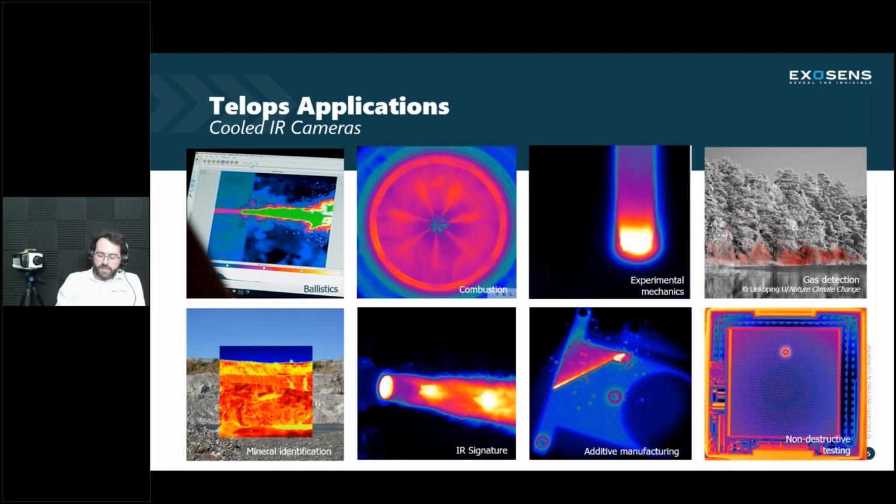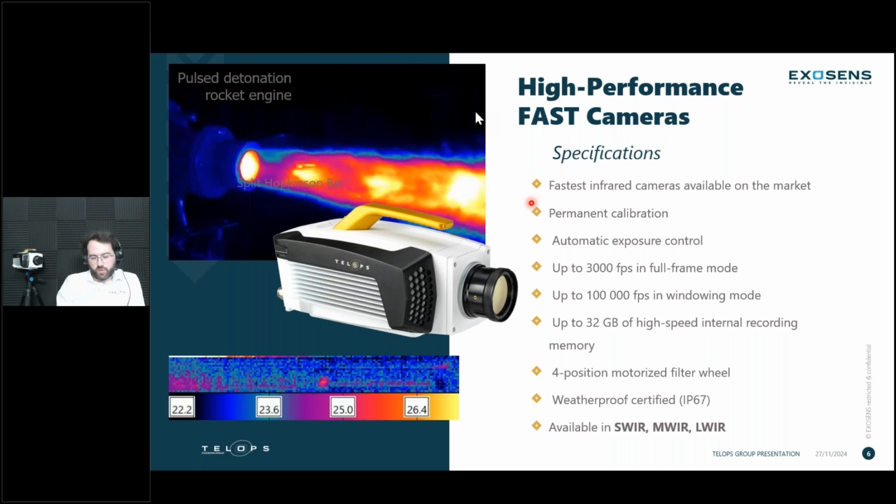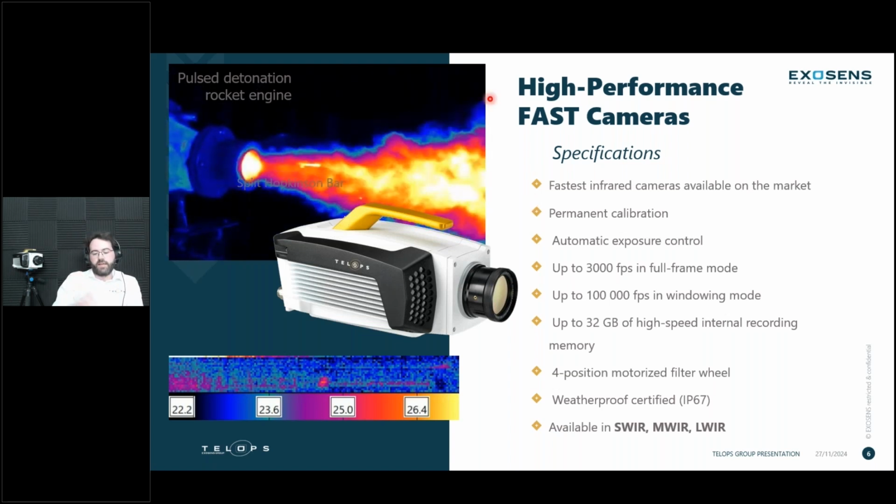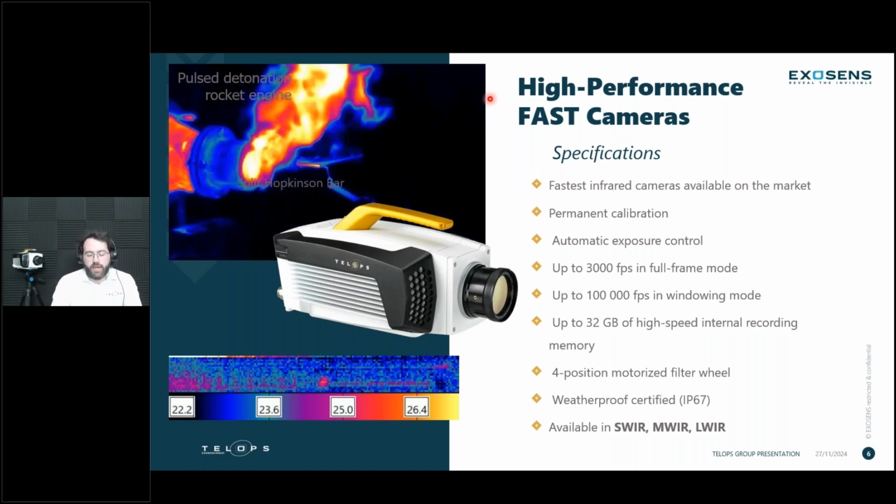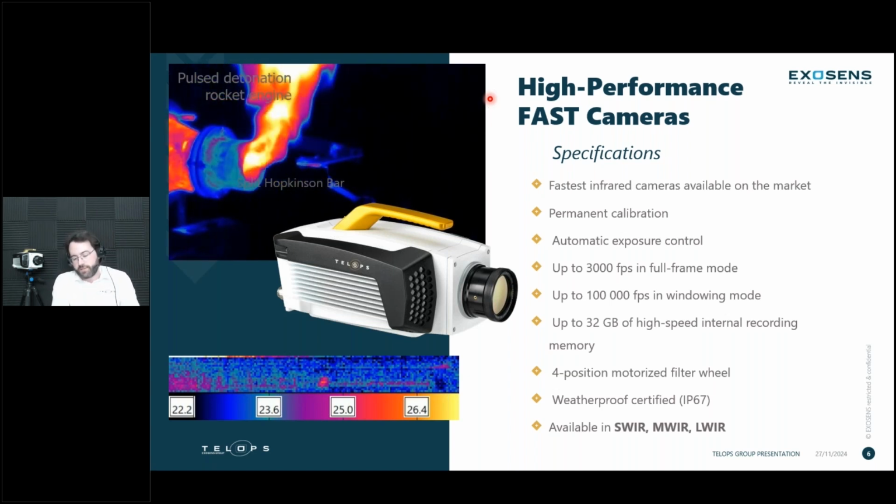Now, for today's topic, the typical camera that we would want to use is a fast camera. For additive manufacturing, we need very good radiometric accuracy, a good measurement of temperature in the hotspot of the melt pool. We typically also want to go relatively fast, depending on the kind of research, the kind of measurement we want to obtain, but it does require a certain amount of speed.